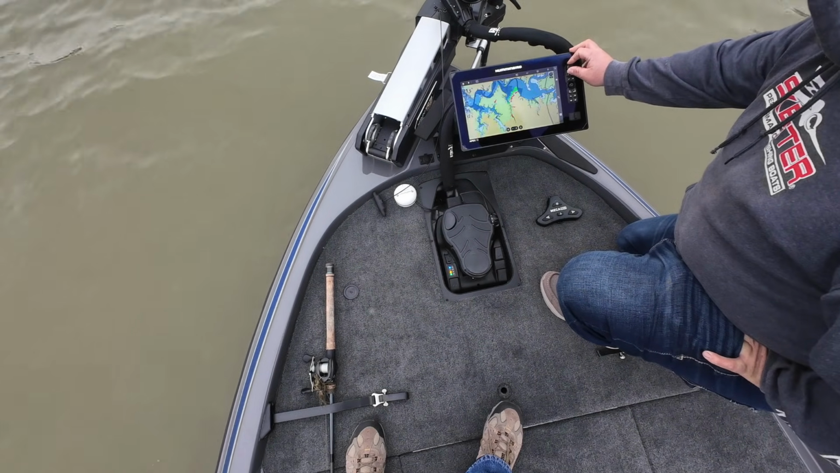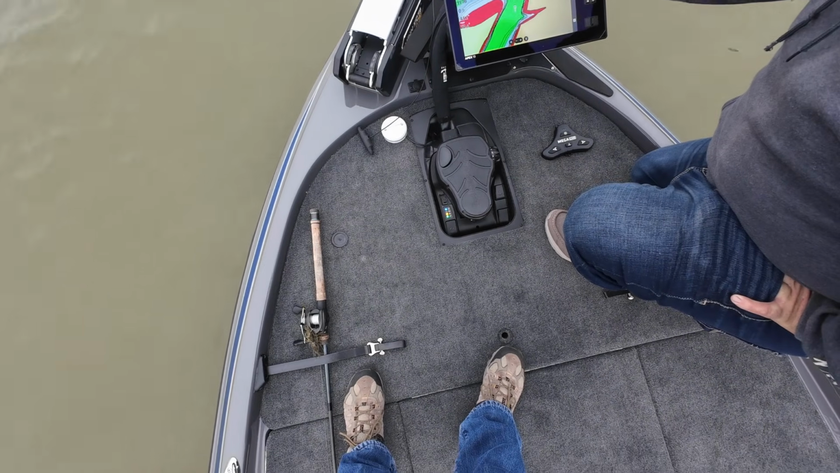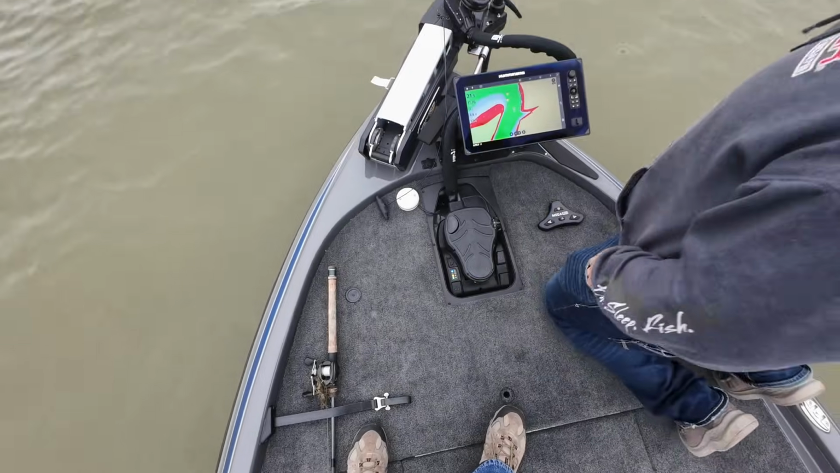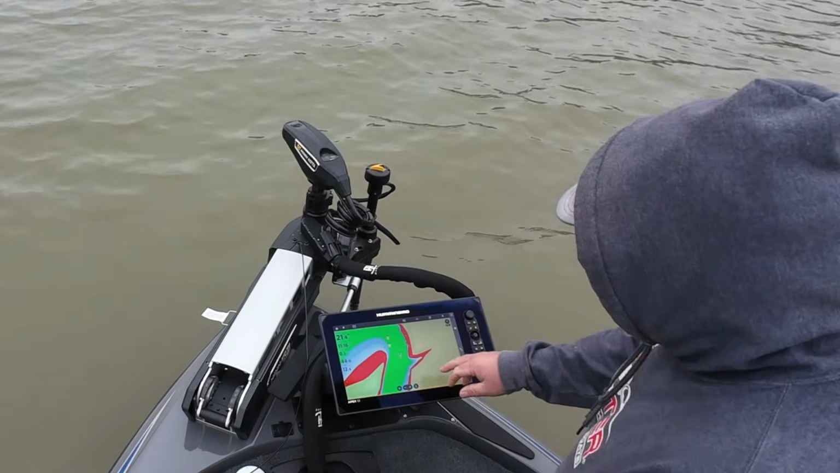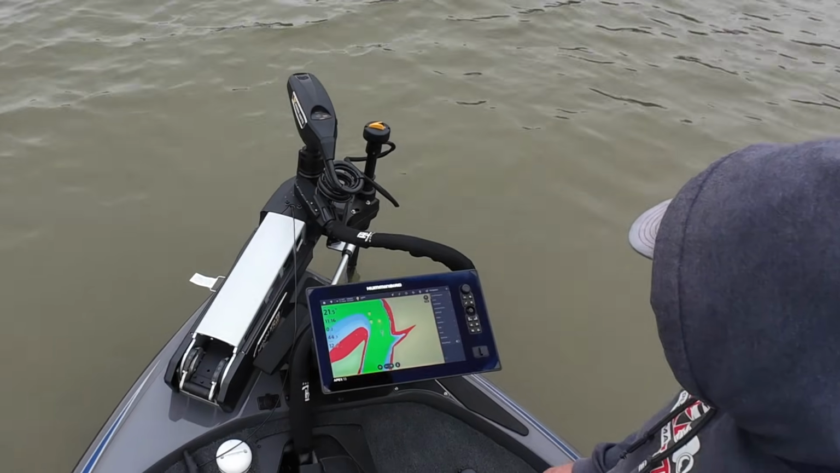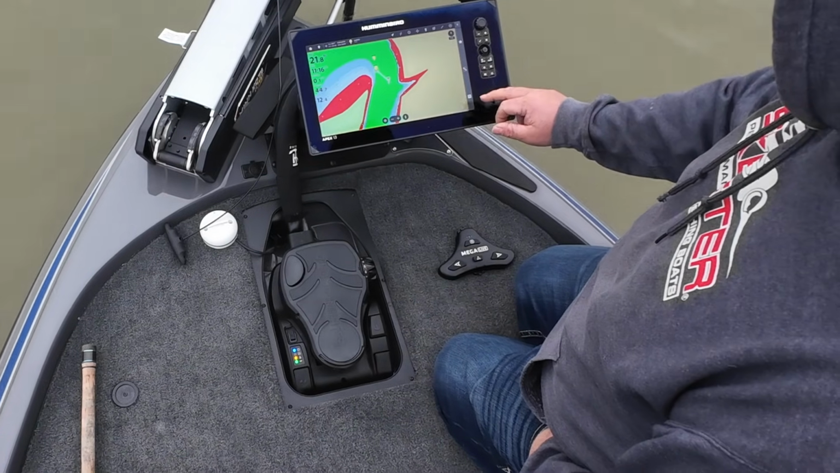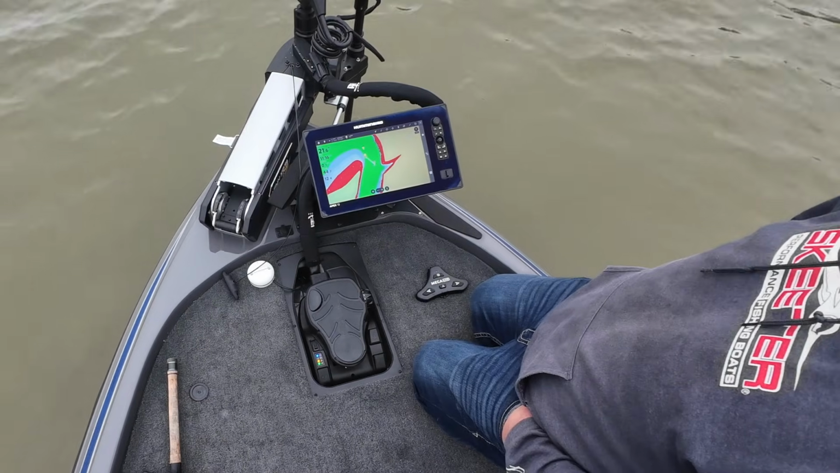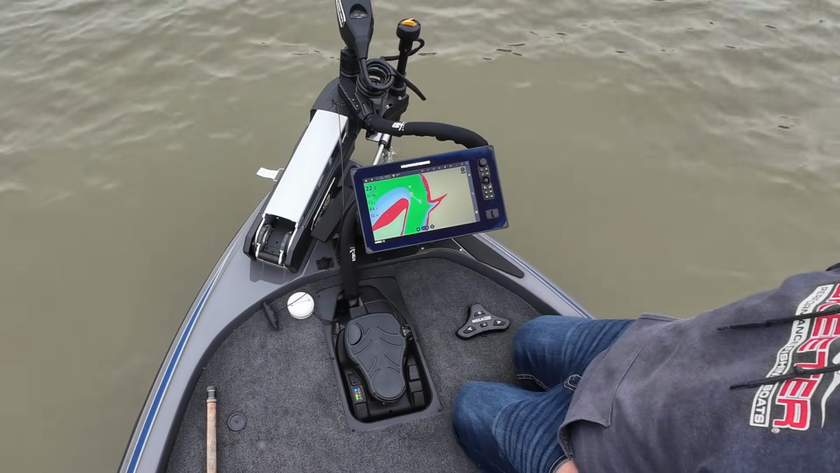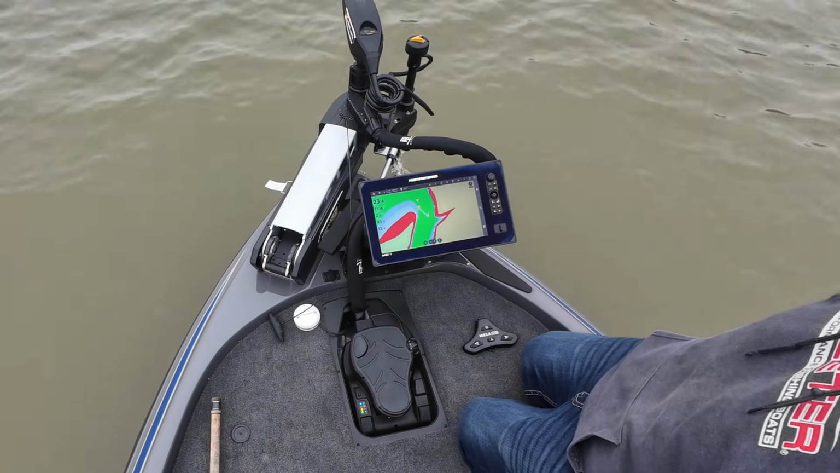There's our waypoints that we marked. That anchor is just telling us that we're spot locked right there. Okay. So they show up on there. Yep. Okay. So you can actually hit that waypoint right there and hit go to and say spot lock, and it's going to take us to that waypoint and spot lock on that waypoint. And it ain't going to waste any time doing it either, is it? Oh, it kicked up in high gear.